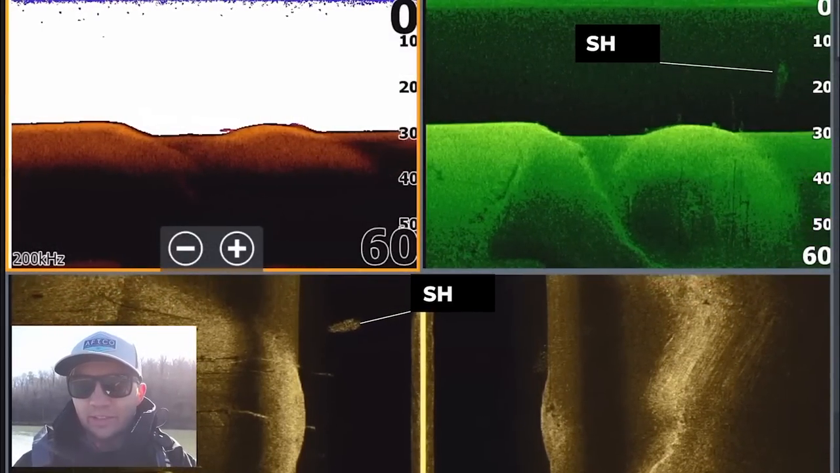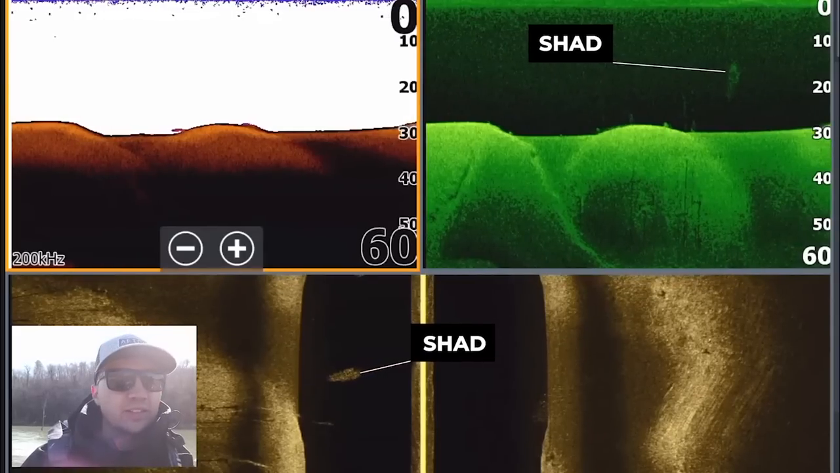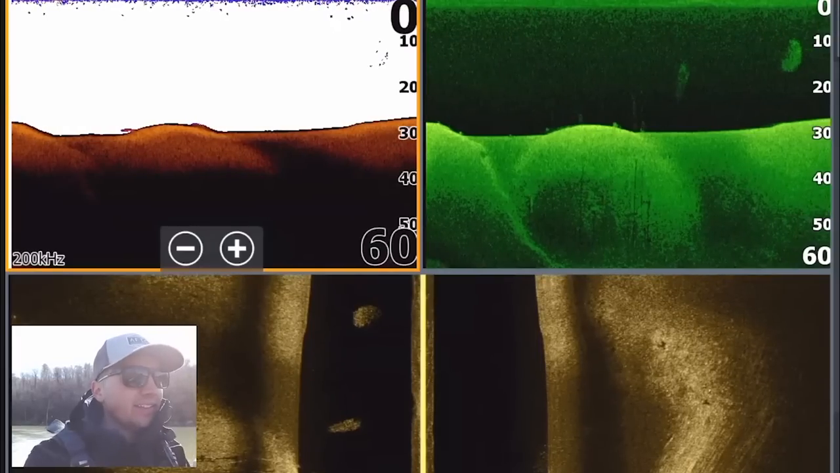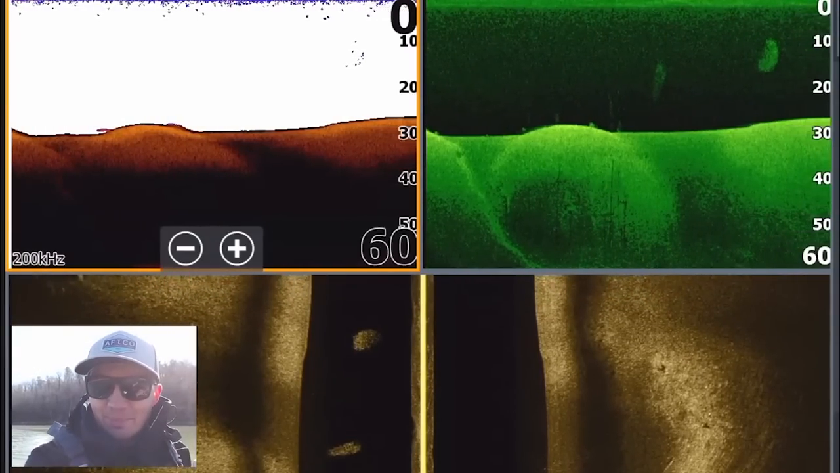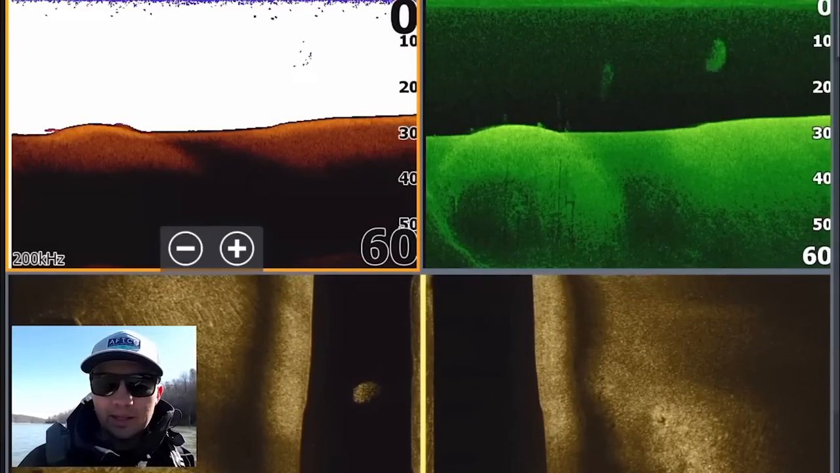Oh, there we go, guys. That's our first bait ball up there in 20 feet of water, suspended out in the center of this creek channel. And then we just found another bait ball as well. Now we're getting into it. This is what I've been looking for. That bait fish is a little bit higher in the water column than the fish I've been seeing.